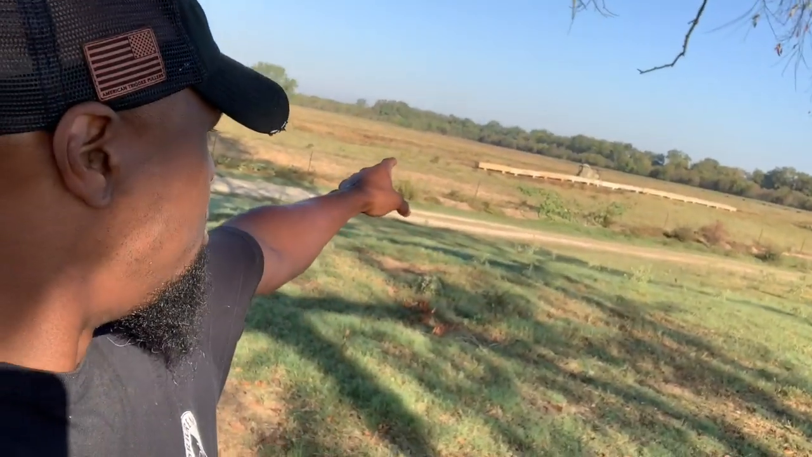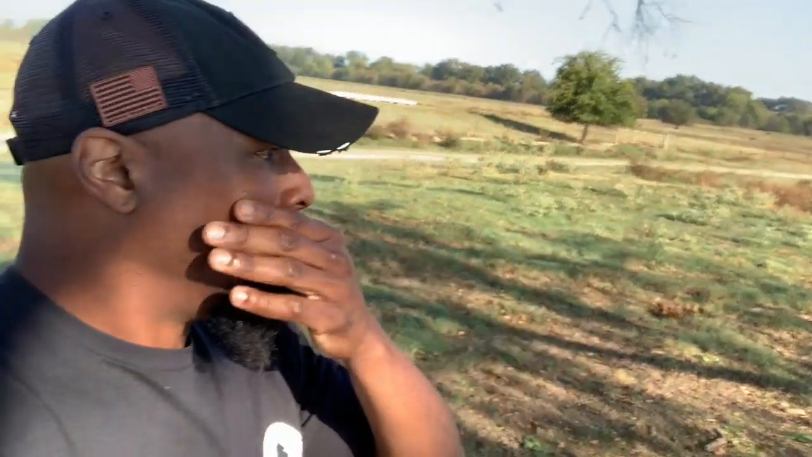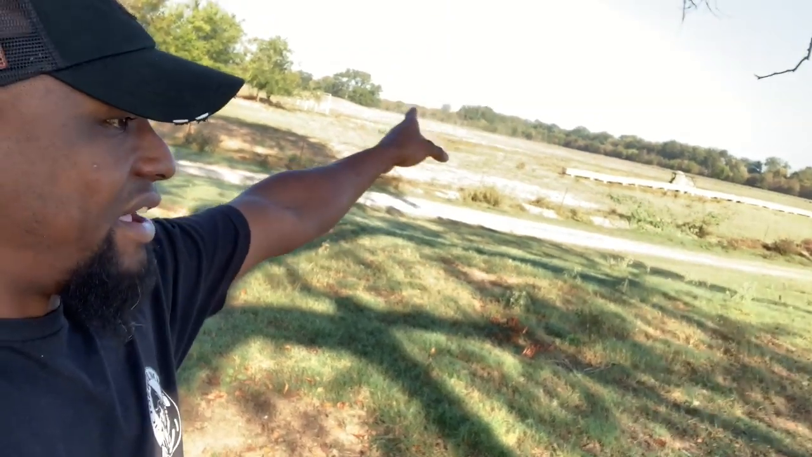So while we're doing all this, there are some more pigs that pop out over there. Guys, that tree line along the back, that's the Red River. The Red River's just on the other side of that. There are pigs just steady coming out. So right over there in that corner, we spotted another dozen pigs. So we start working our way over there, but by the time we got there, they were already gone.